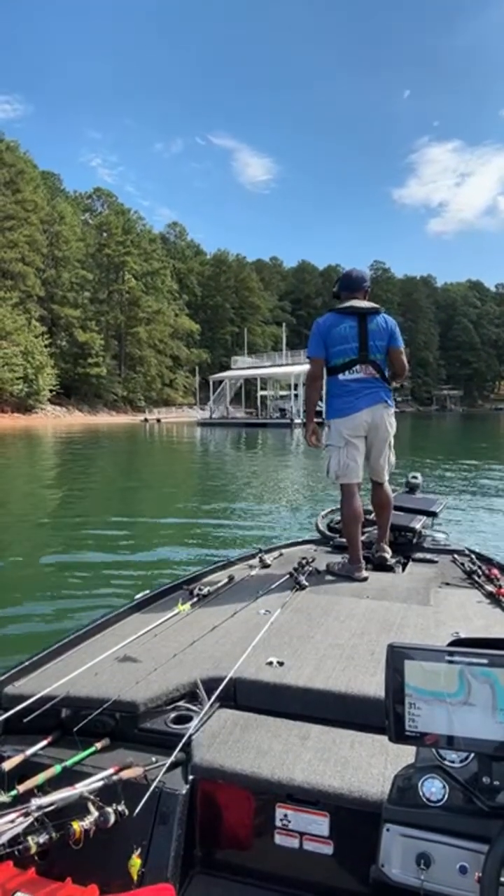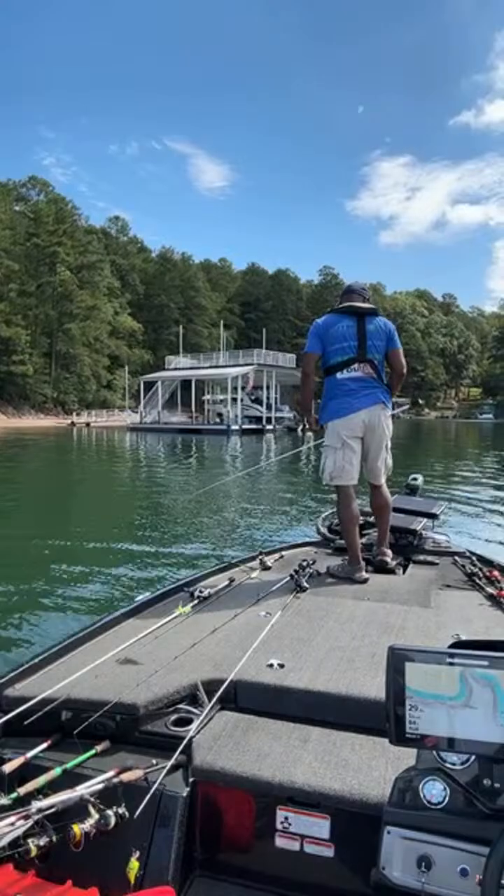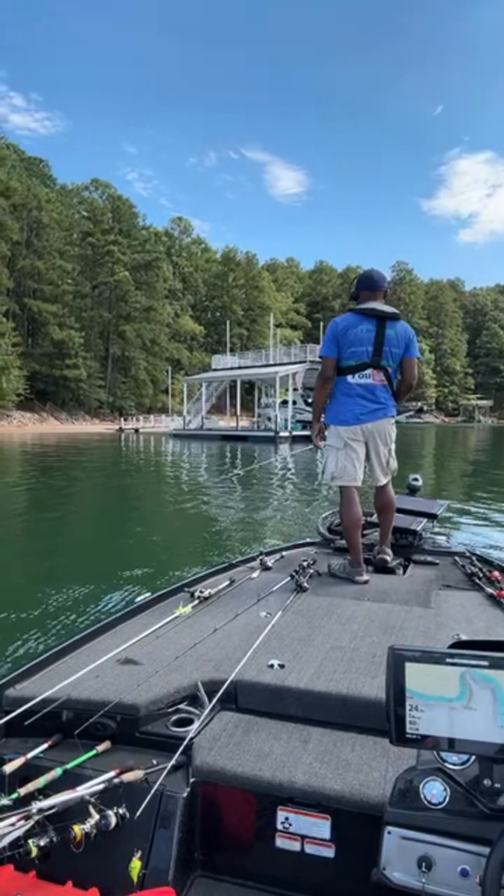All right, so we have 1, 2, 3, 4, 5, 6, 7, 8, 9, 10, 11, 12 docks. All right, let's hit these docks and see if we can make something happen. So we're going to hit these docks with a wacky rig.